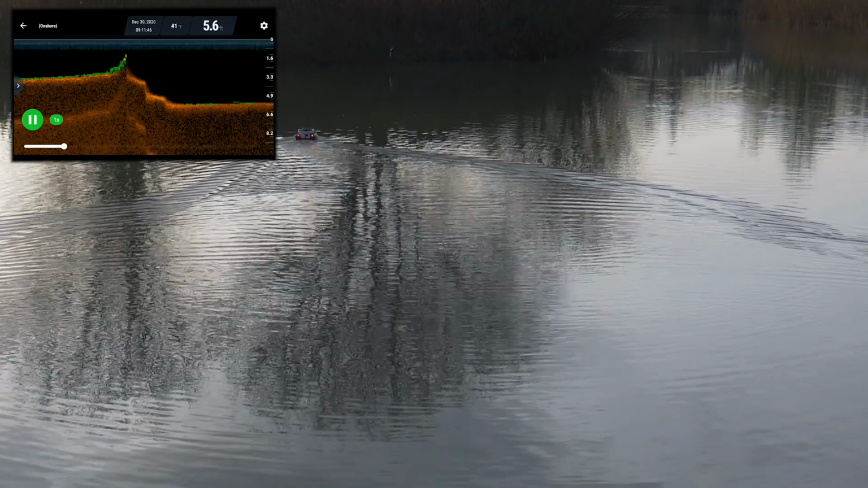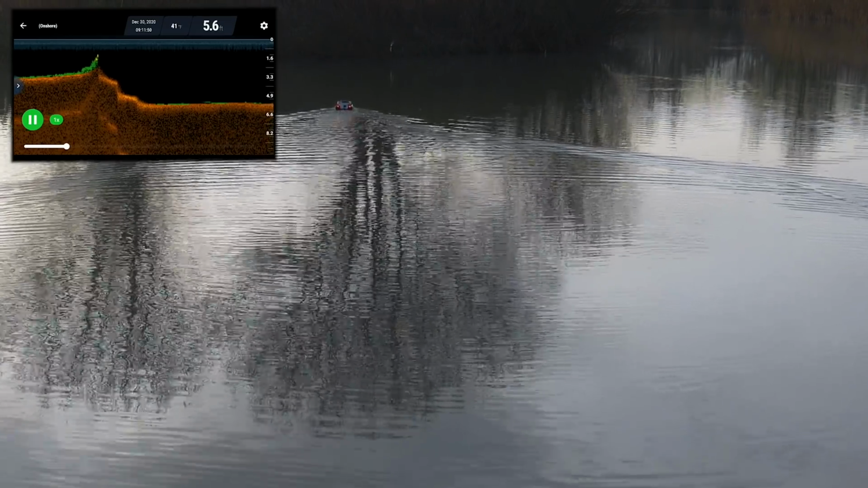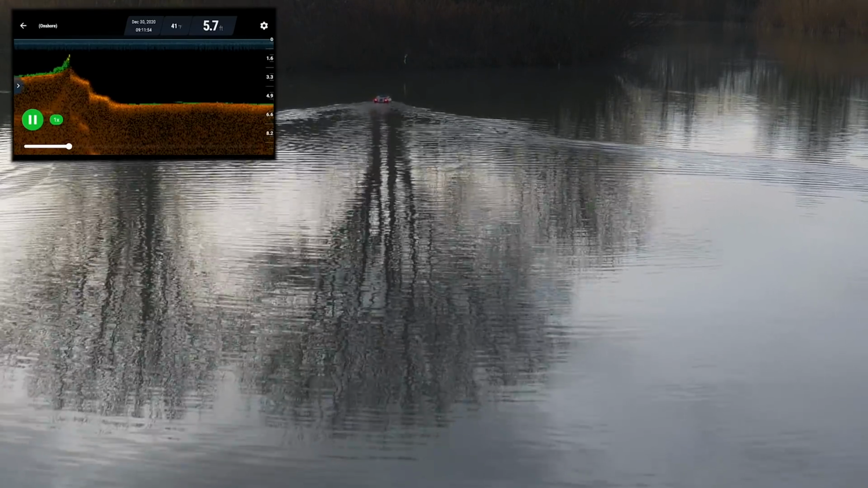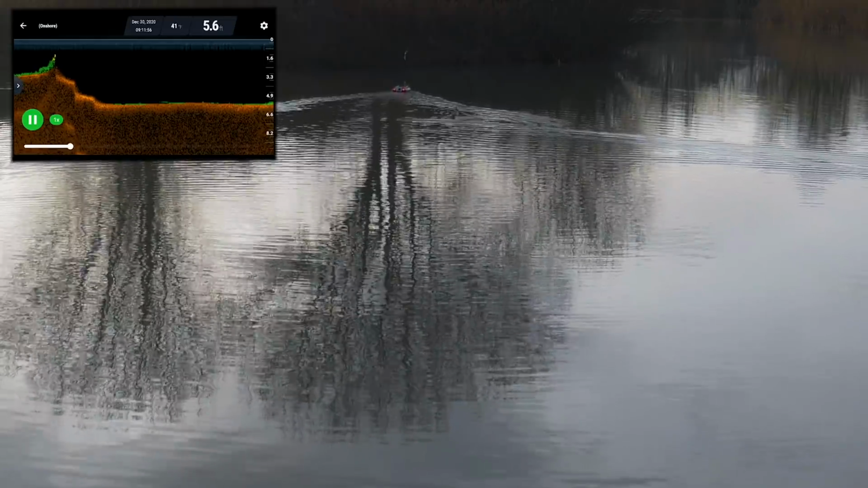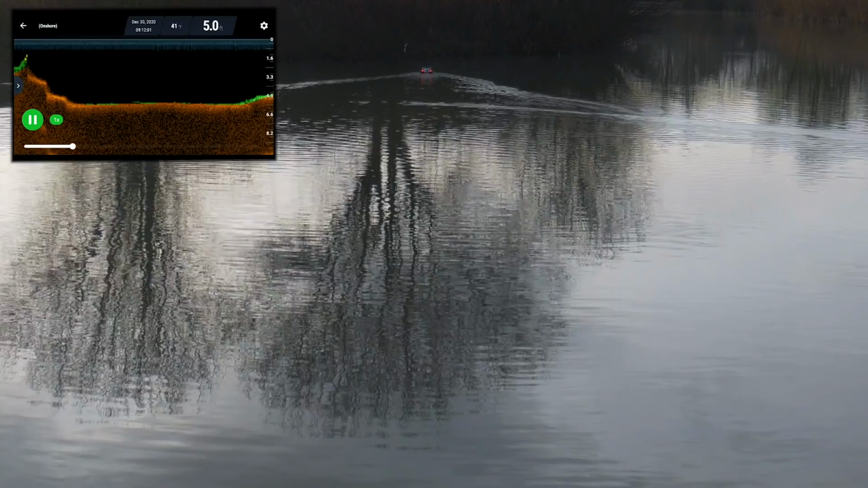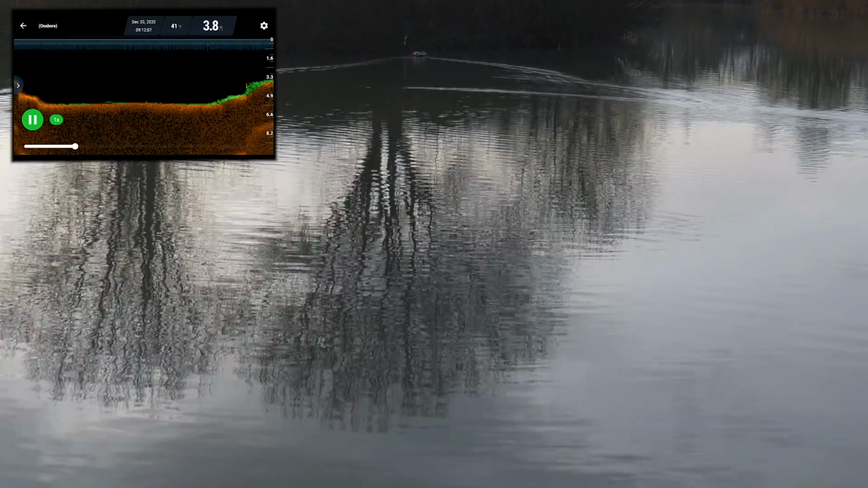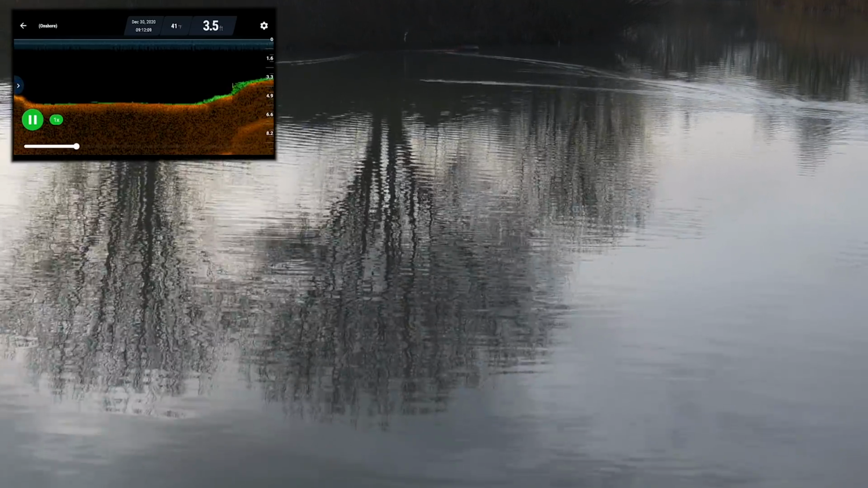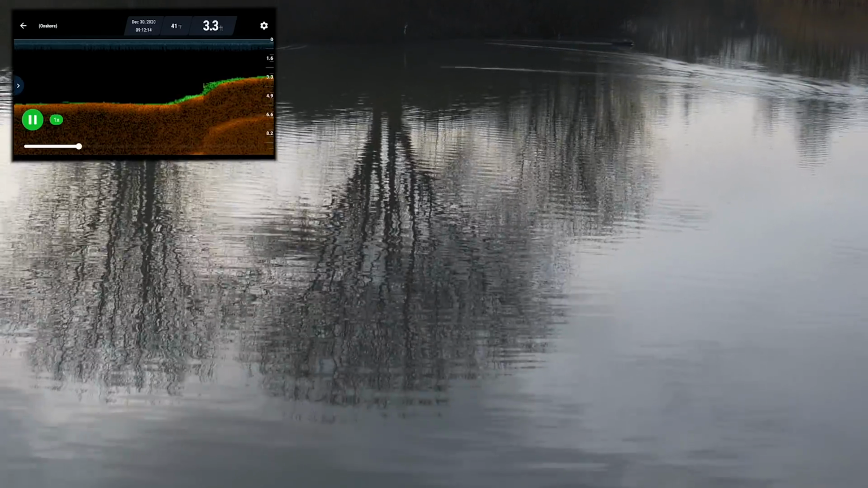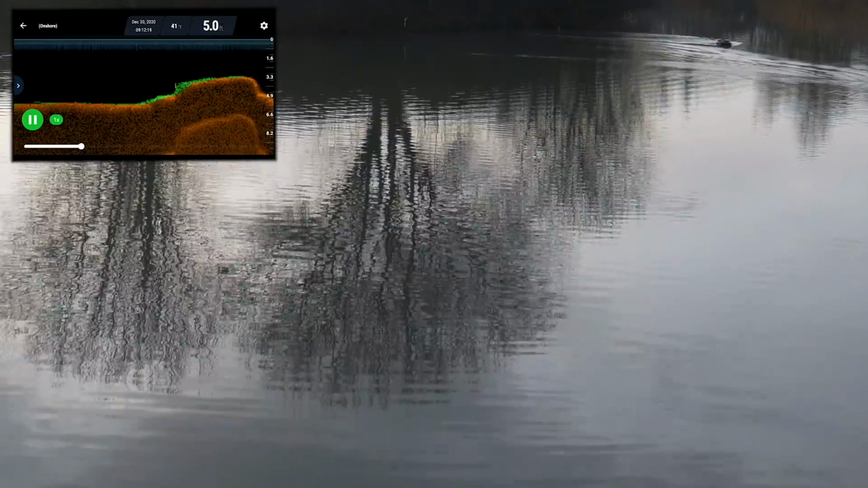I don't want to go too close, I've got people fishing either side of me. So hopefully you can see the boat still. So someone just cast next to it, so I'm going to go over that side. And there, it's about 3.5 foot deep. And then it goes down to about 4 foot there. Right, let's come back in then.